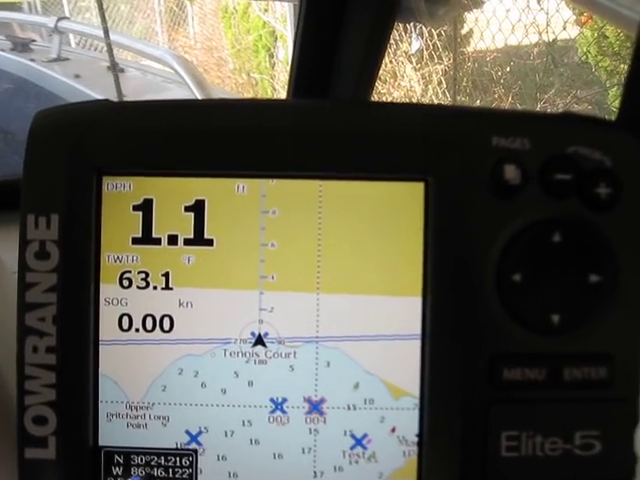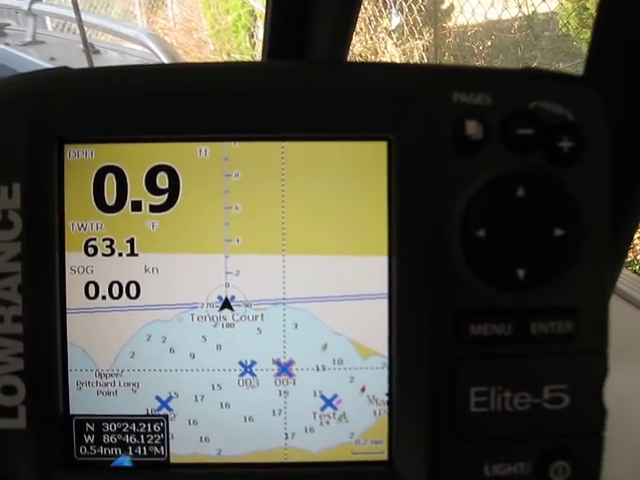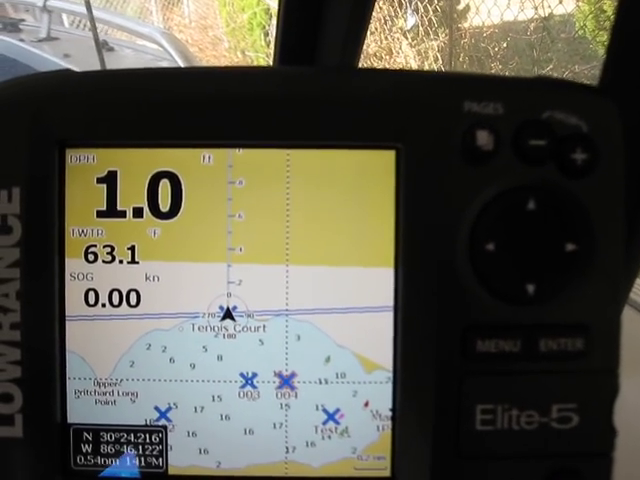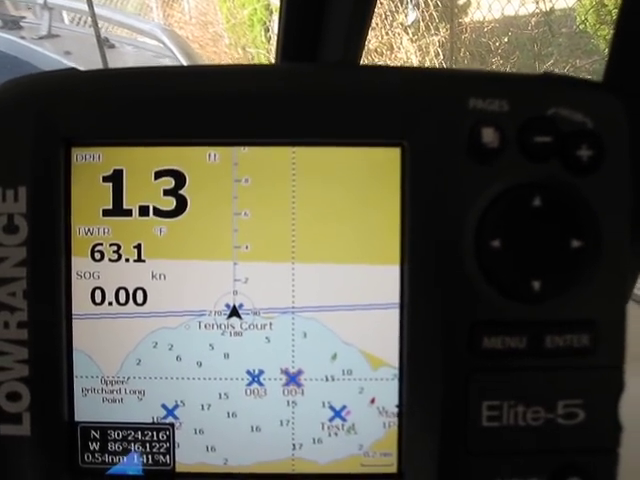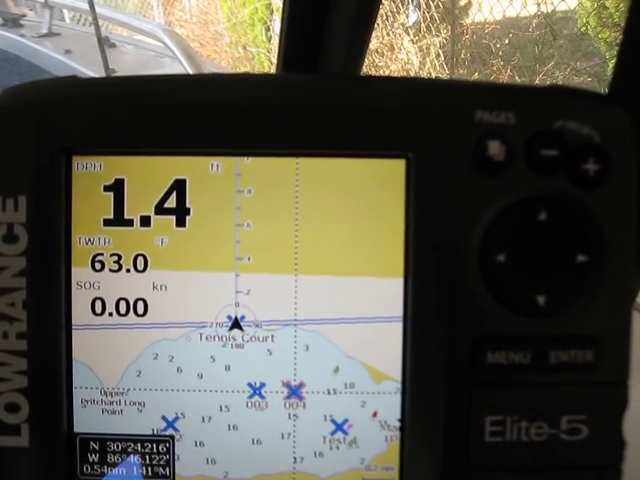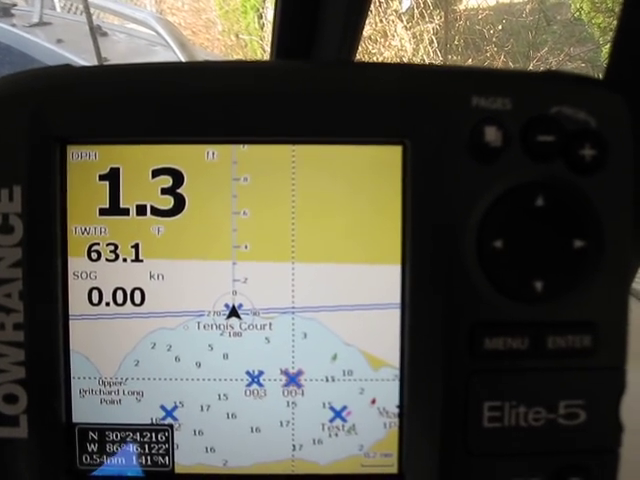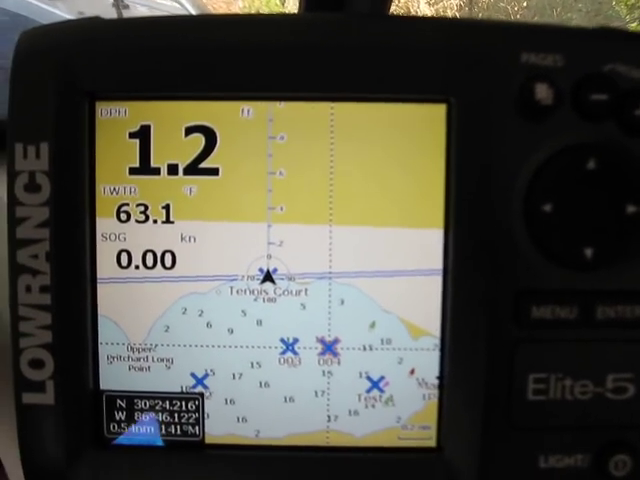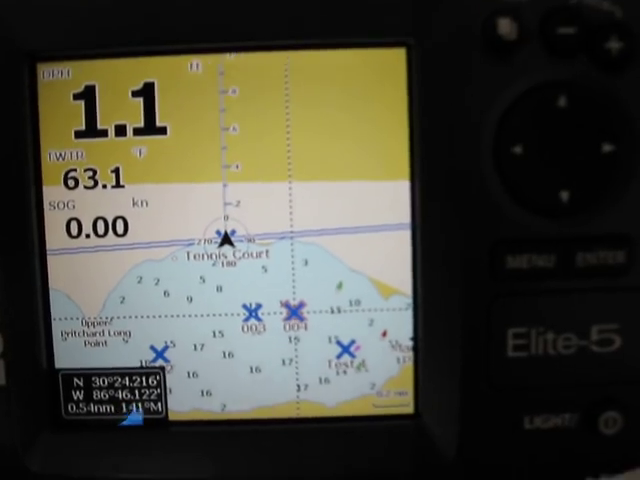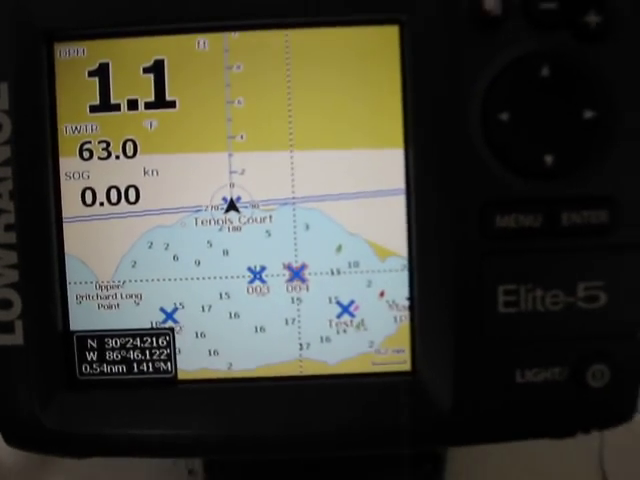You can buy the Elite 5 SDI for like $350, and you can buy the HDI, which has both transducers built into one, for $499. So there's no end to what they're doing with them. They get better all the time, I suppose.